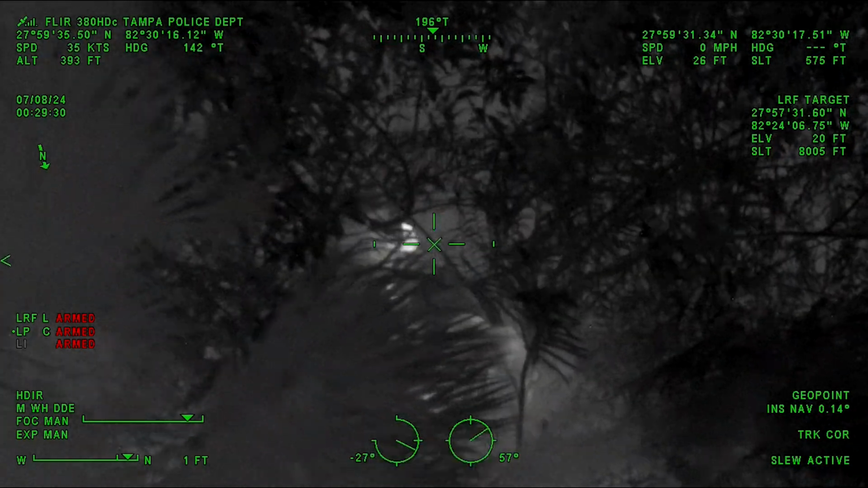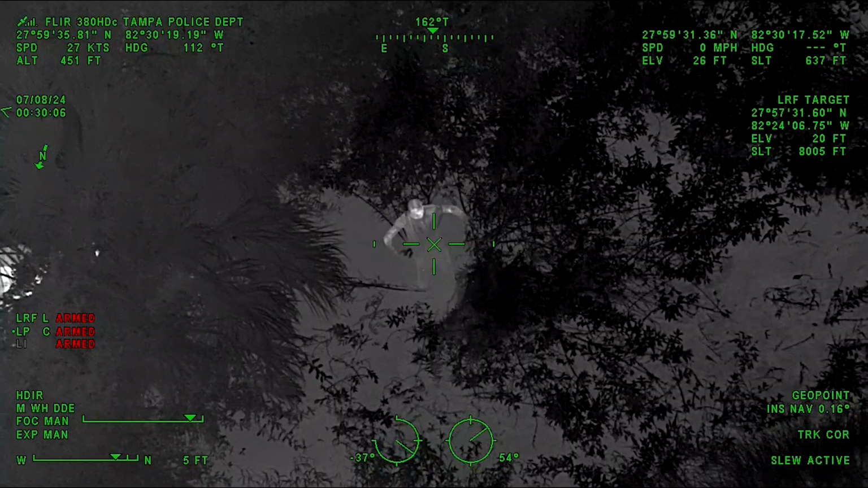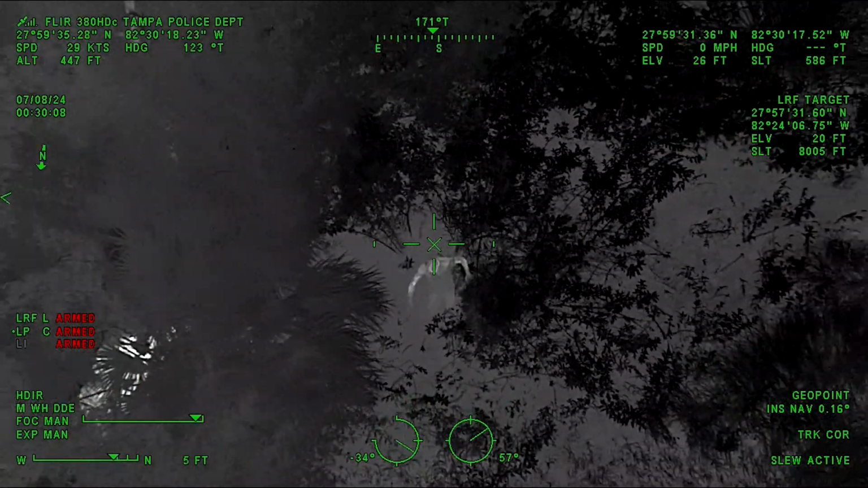Yeah, he's got him! He's got him! I need light! I need light! Pull me! Pull me! Pull! He's off! He's off! I got him. Once the K-9 engaged the suspect, he knew his time was up.